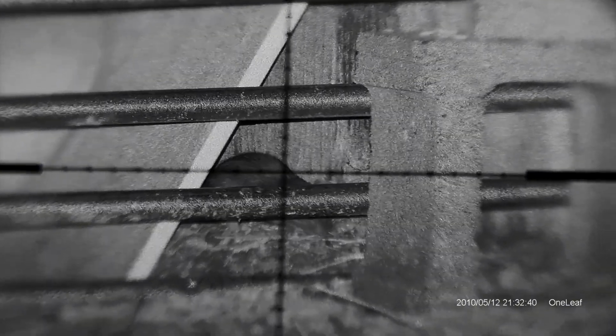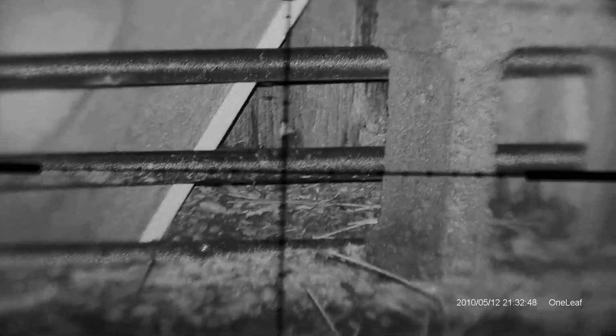Maybe just aim right in the middle of him. No, I only see his back. I think he's going back in. Dude, he's massive. Or he looks massive on here. He's getting closer. Dude, I think I should take it. Take it then. Don't hit the fence. I killed him. You did? Yep. He's flinching around. Yes!